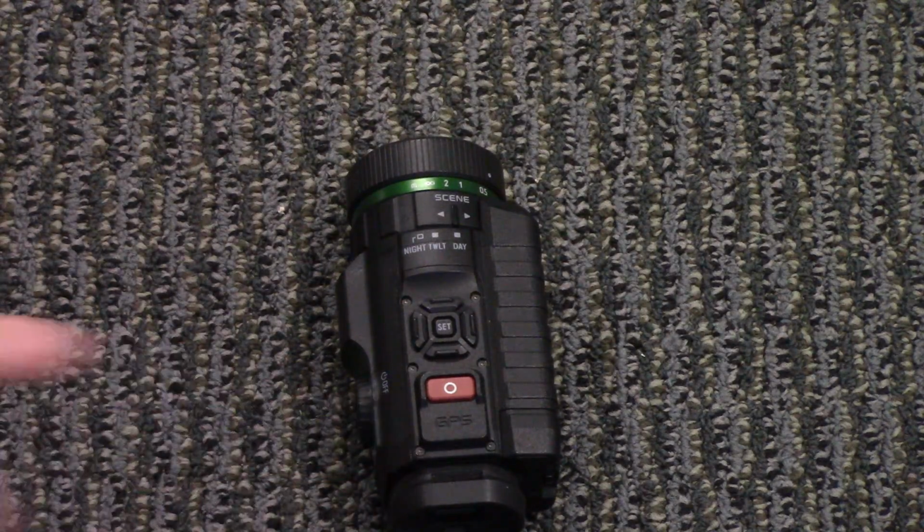You'll also see the words GPS emblazoned. GPS is enabled on this device. I have yet to use it, so I'm not in a position to report on that yet because I don't really find it that important a feature. And I'll go over that more when we do our video on helmet mounting this device.